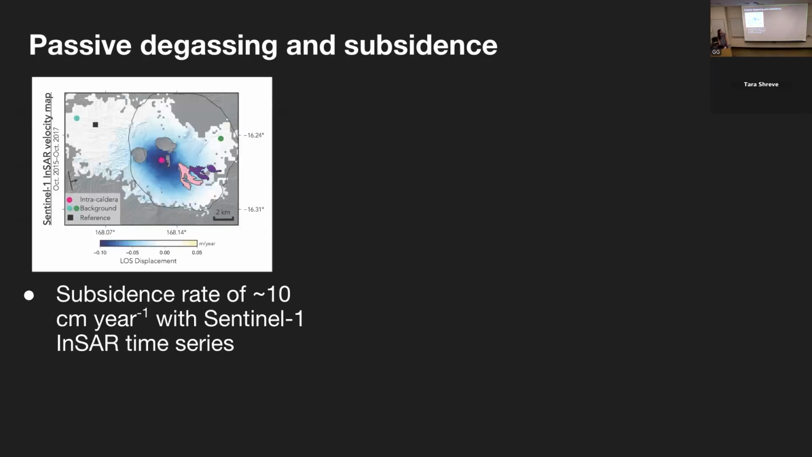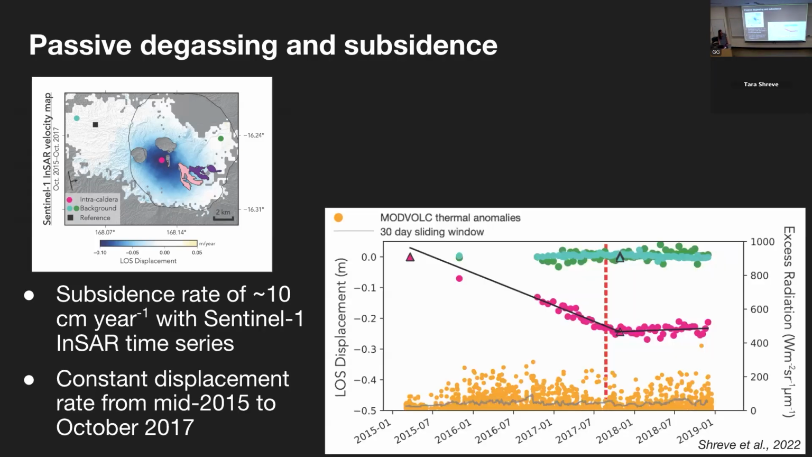In addition to passive degassing, we can also measure subsidence that happened within Ambrym's caldera prior to the eruption. Here we can see an InSAR velocity map that shows that there was up to 10 centimeters per year of displacement within Ambrym's caldera. And here is a time series of a point in the middle of that displacement map. The orange dots on this plot are the thermal anomalies related to the lava lakes, and we can see there's not a huge variation in that over time, as we also saw with the sulfur dioxide degassing.